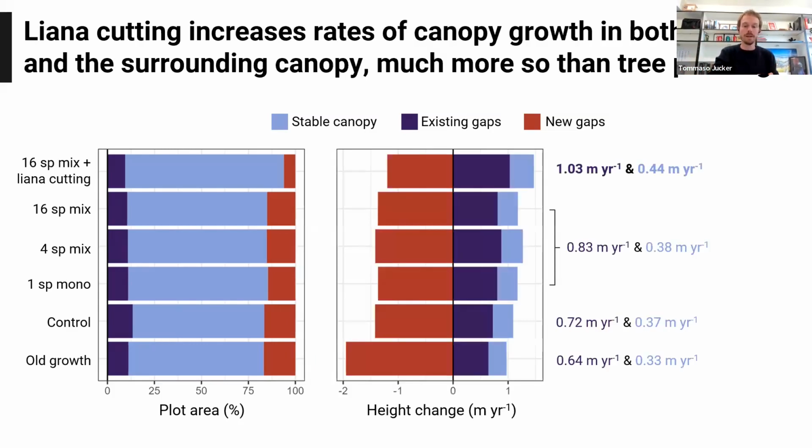So that's one thing. The second thing is we can look at the actual height change within each of these three different forest patches. And again, what I want you to take home from this is the blue, both dark blue and light blue, are either the stable canopy, so the whole of the canopy that's remaining, or the gaps that were present in 2013.